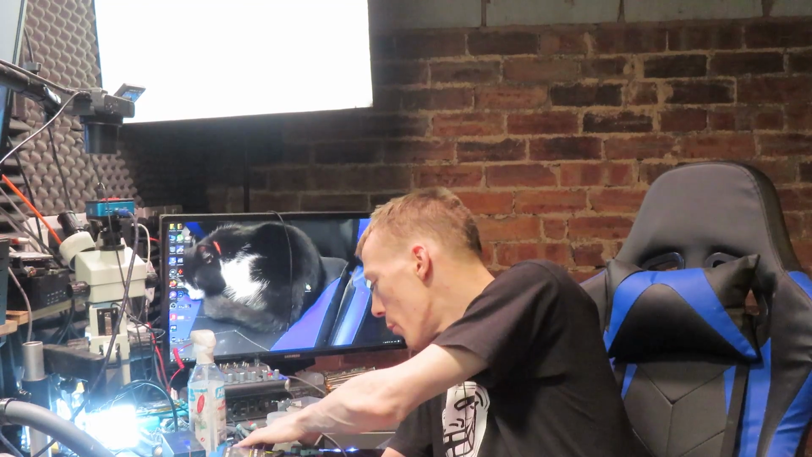Turned out that the 5 volt rail was missing, and that was because it was shorted to ground, so all of the voltage was being pulled down to ground. So basically injecting 1 volt, I was actually at 1.4 volts, I didn't realise, but 1.4 volts is absolutely fine. But by injecting 1.4 volts, I was able to use the thermal cam.